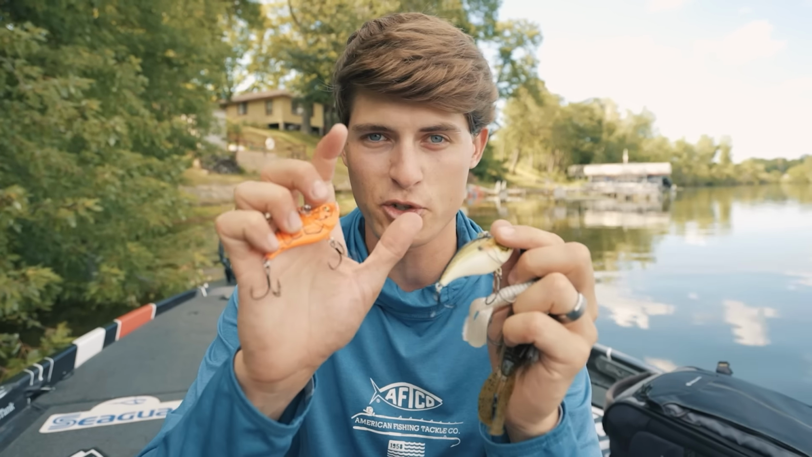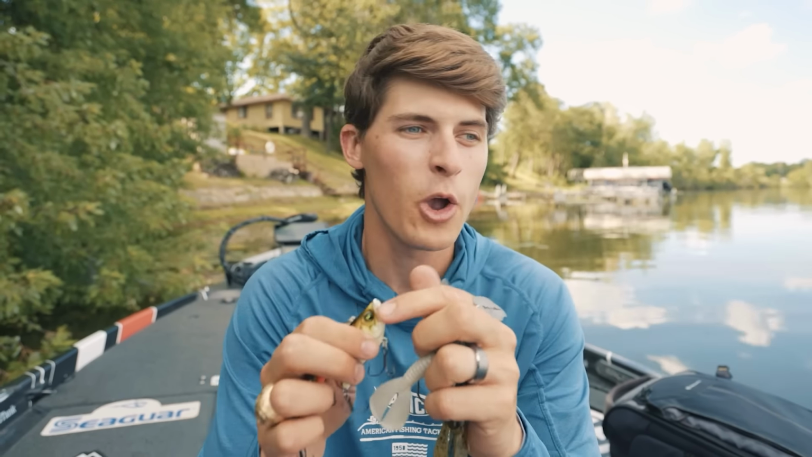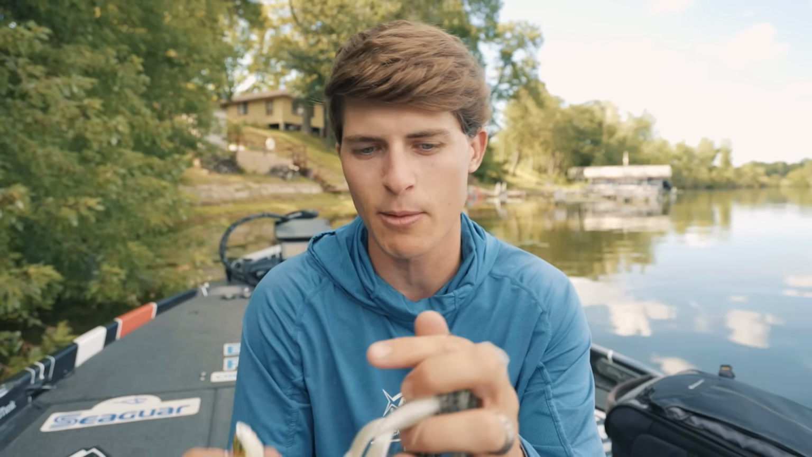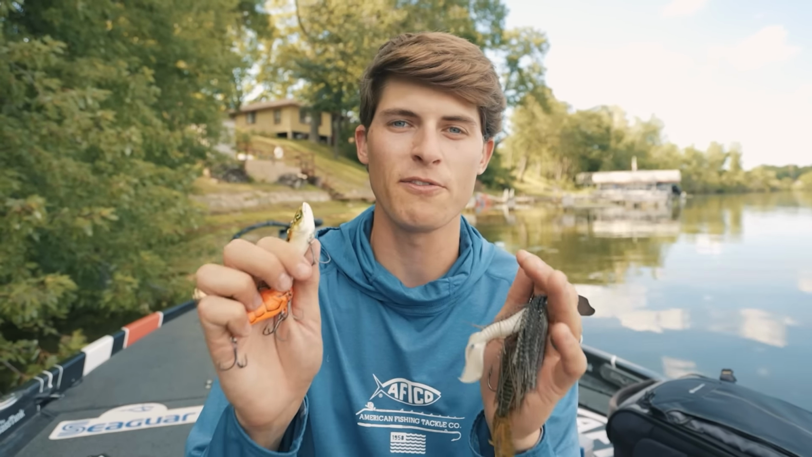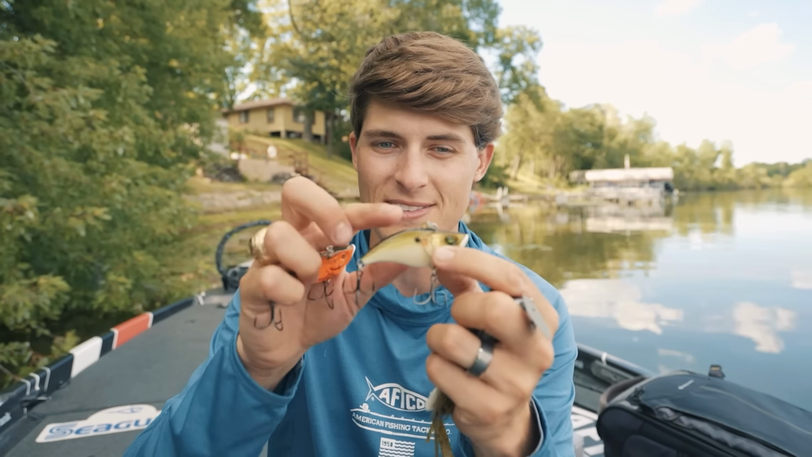I love lipless crankbaits in the pre-spawn and in the fall, and when it comes to spawn, post-spawn, and summer, it's really hard to beat a vibrating jig. As always, I will have all this stuff linked in the video description for y'all to check out. I love the new Mach Bait Slackjaw and the old trusty Thunder Cricket.